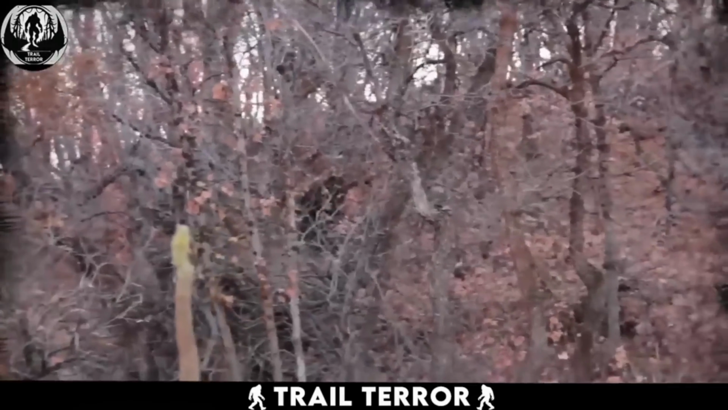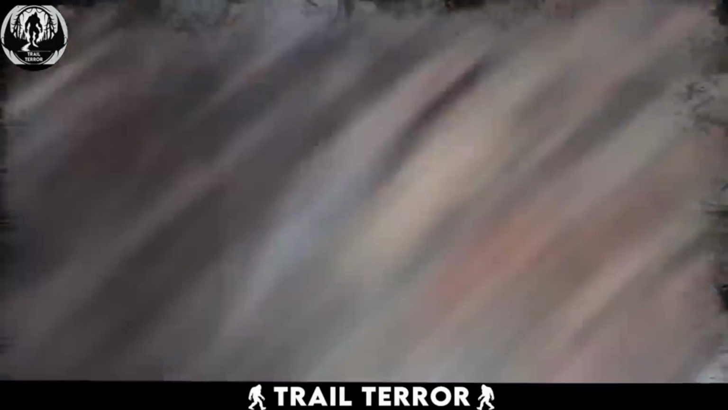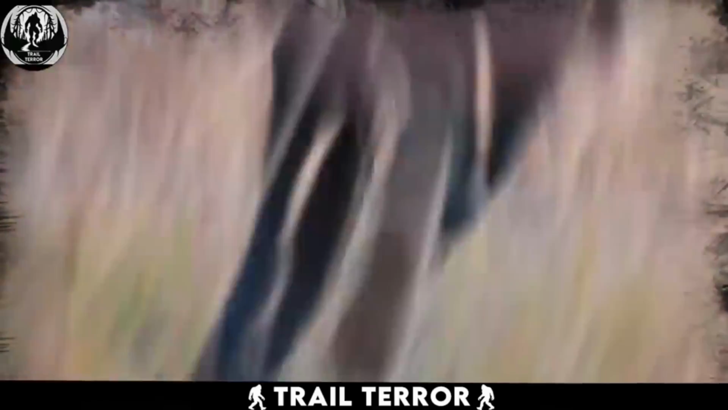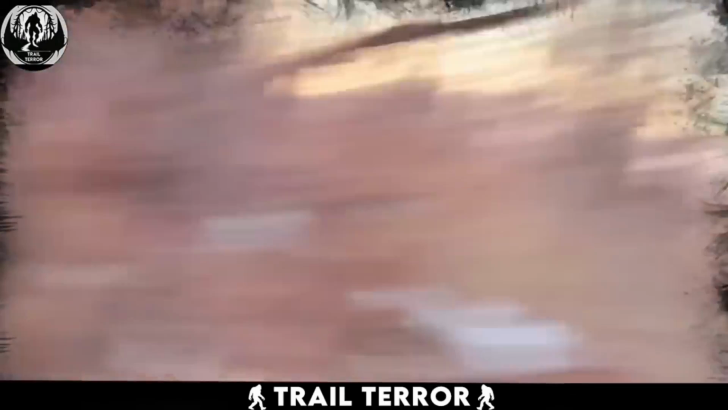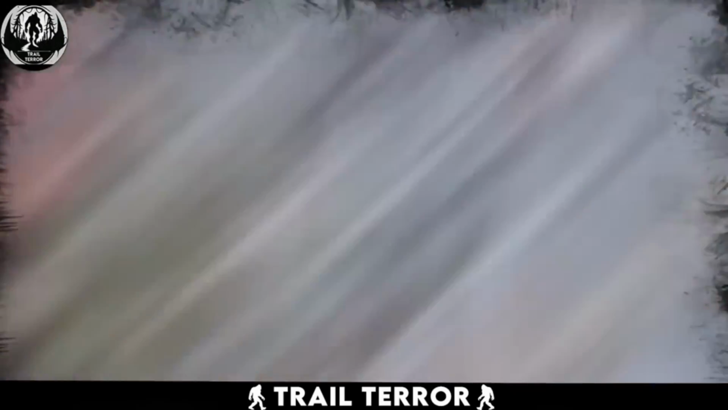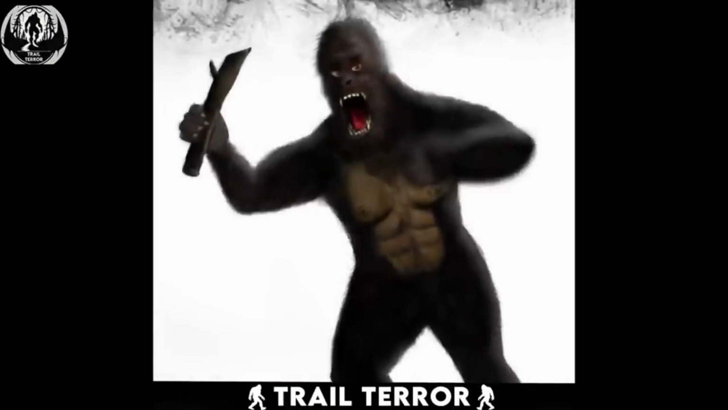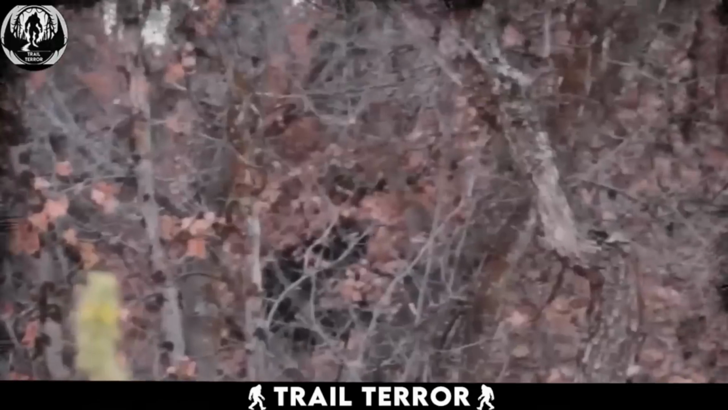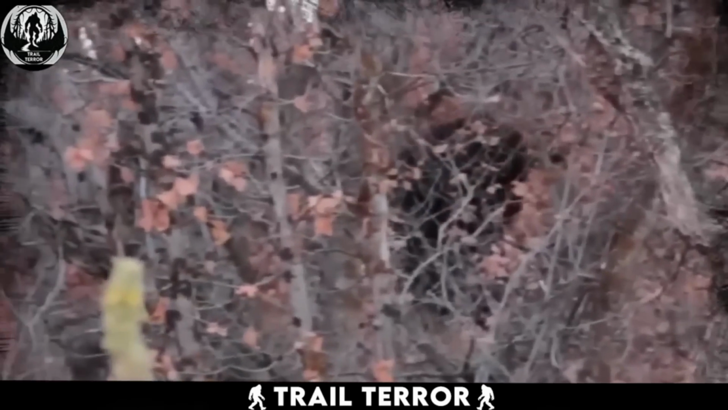The situation took a tense turn when the creature, upon spotting the hikers recording it, became visibly angry and started charging towards them. Faced with this massive creature heading their way, the hikers wisely chose to retreat, sprinting for their lives. The encounter was both fascinating and frightening, and the creature resembled the legendary Bigfoot. Due to the obstructing trees and branches, a definitive confirmation of its identity remains elusive.